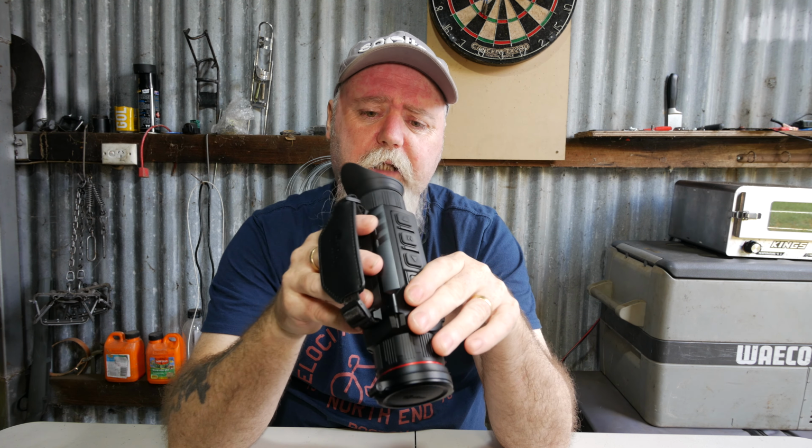The sub 25 millikelvin sensor just shows a lot more detail in things. I've noticed, particularly, I've used it in some high humidity, and even without turning on the ultra clear, I find it still does really well.